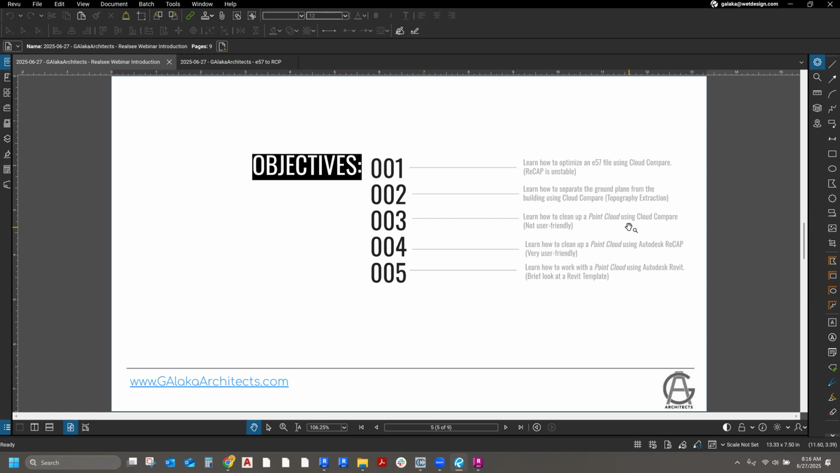The one that does have a very nice interface is Recap. It has a very nice way of cleaning up the point cloud, even though it's a little bit manual. However, CloudCompare has a lot more buttons and things that you can do to manipulate a point cloud, while Recap just looks prettier. It has a lot fewer things that you can do, but it's a little more user friendly.